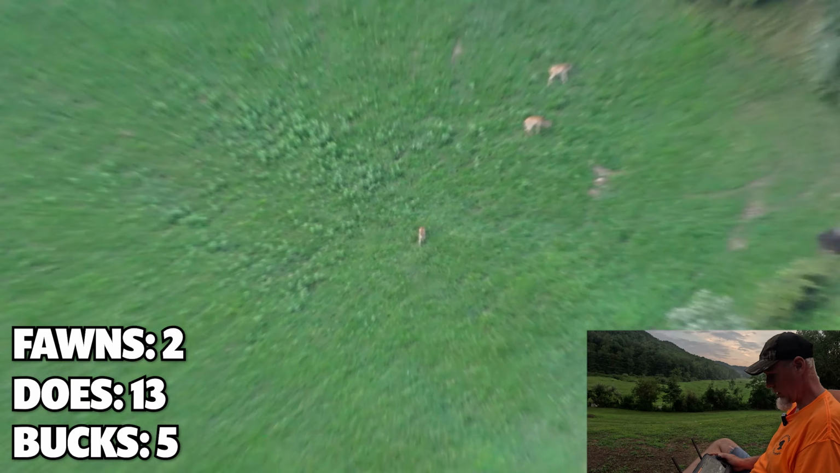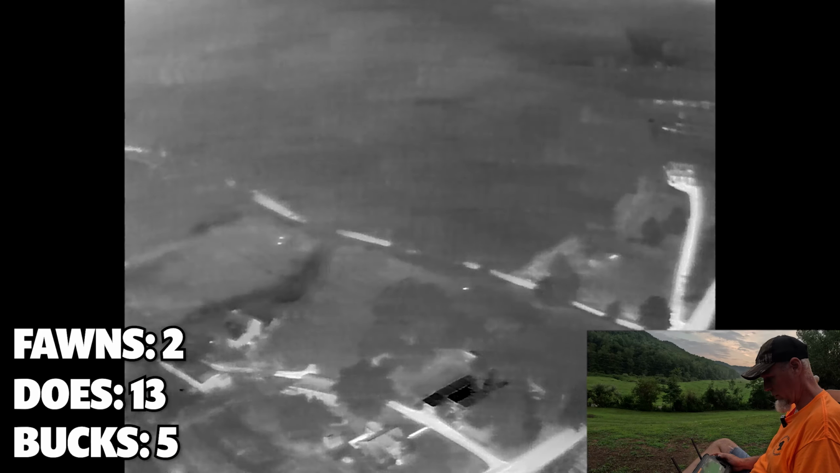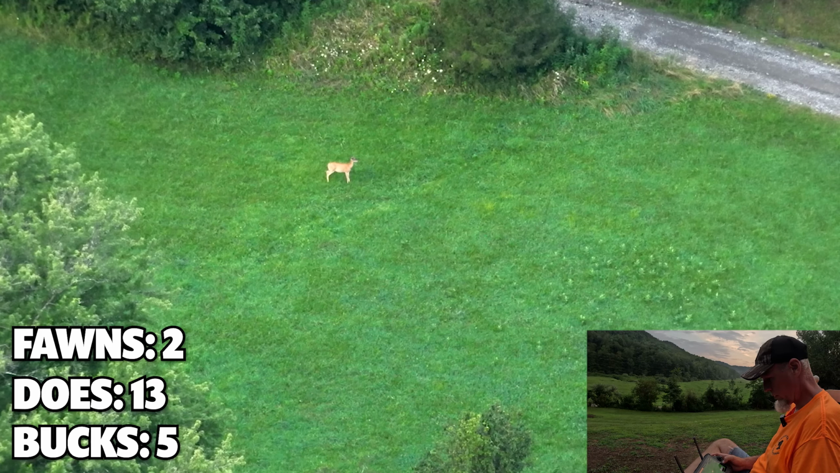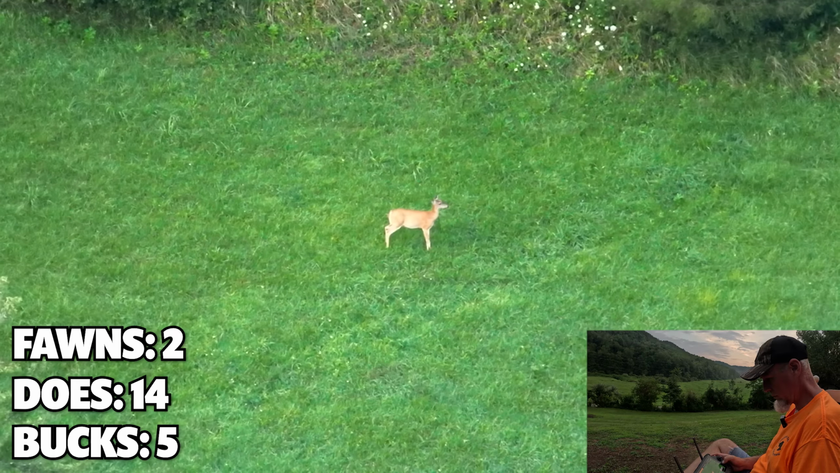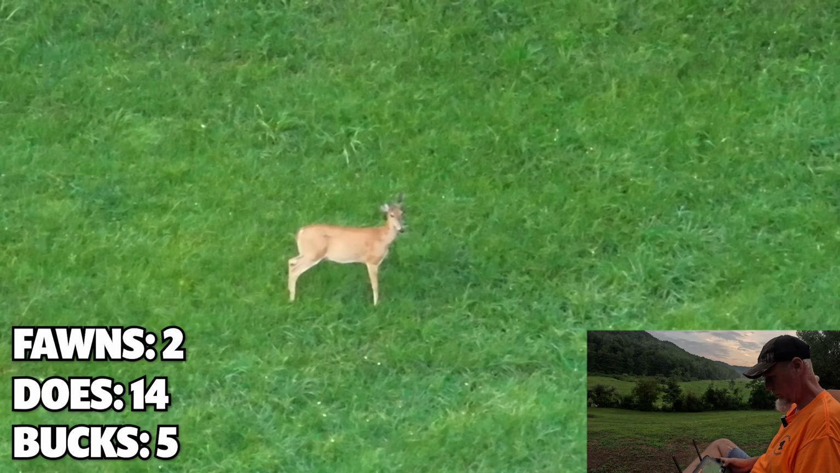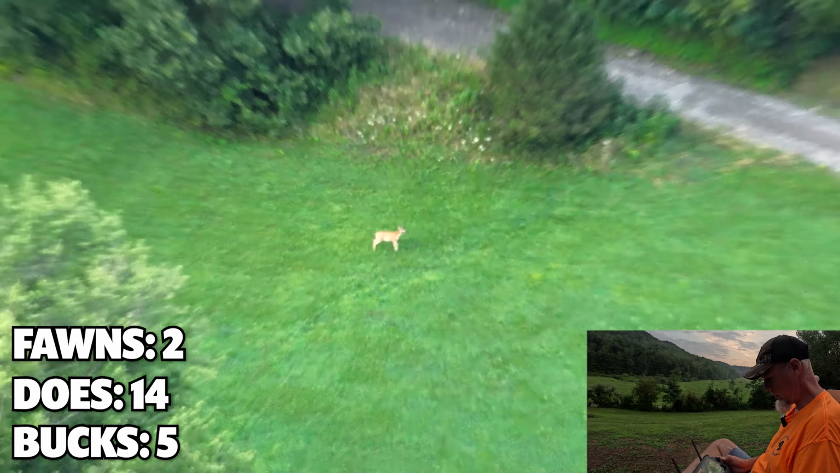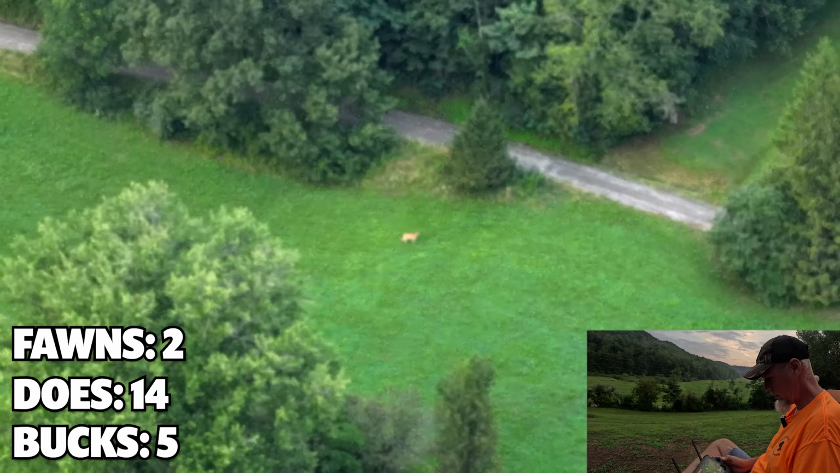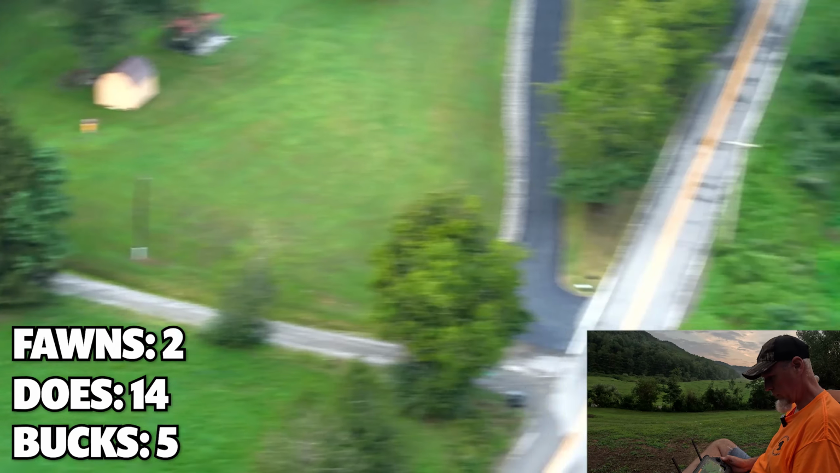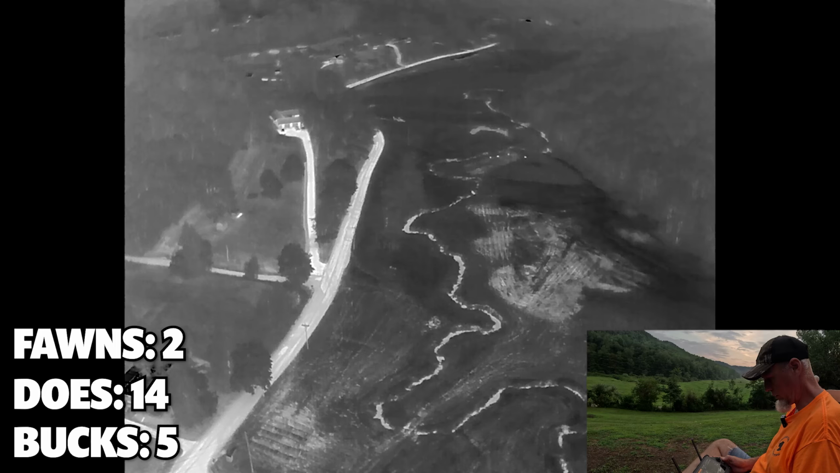Yeah, let's go back to IR. We got a pretty good hit right here. See what we got going on here. There's a deer. Stomping its feet at something. What's it stomping its feet at? Let's just see what we got going on. Don't see anything right there. Switch back to IR. I'm pretty sure these are the does and fawns we found earlier.